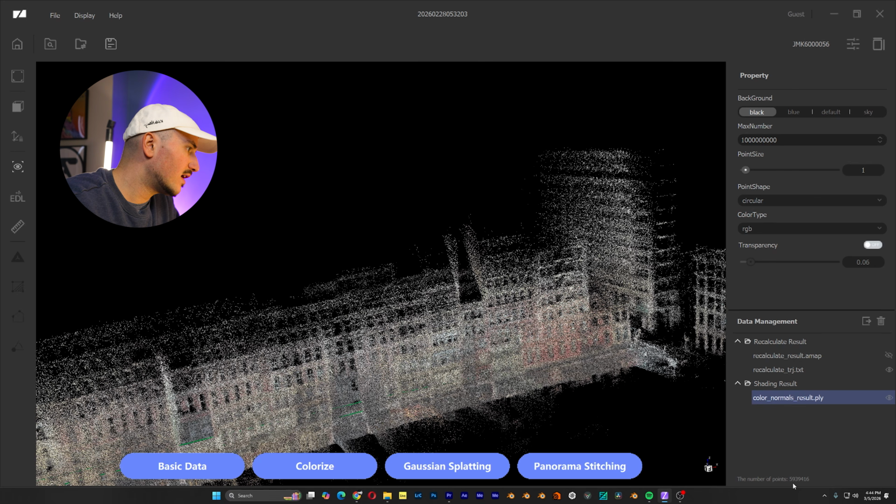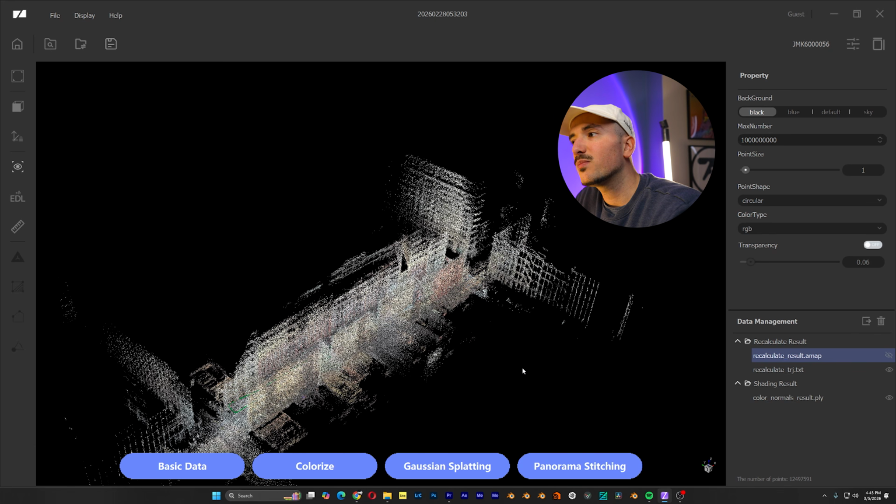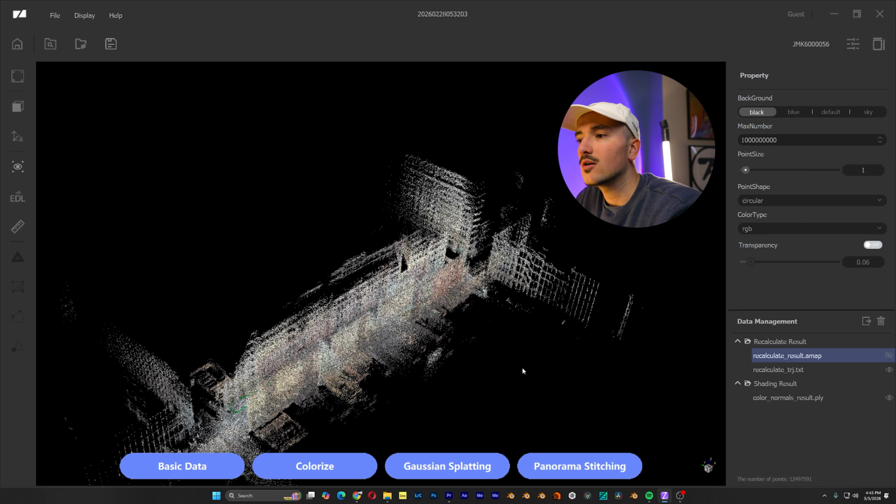This one is about 5.9 million points, the color point cloud, and the non-color point cloud is about 12.4 million points. There's a percentage of points that the LiDAR scanner picks up, but the RGB cameras can't see because of a blind spot. So in the colorized point cloud, those points are dropped.